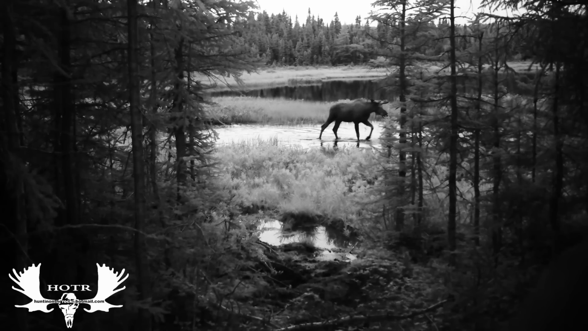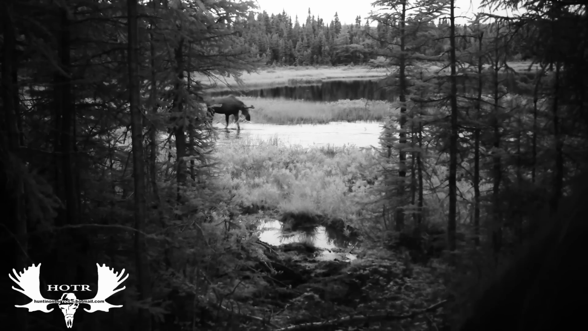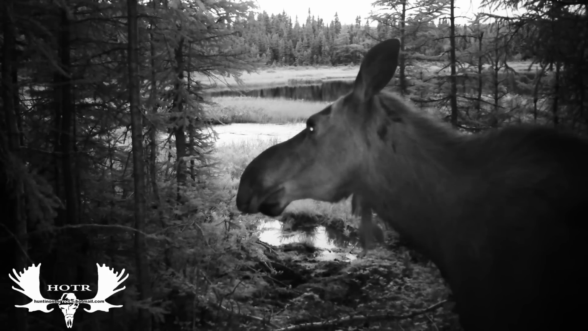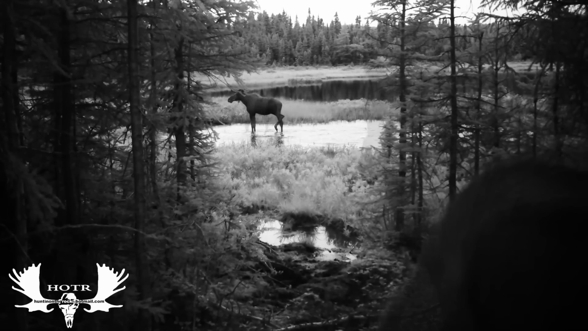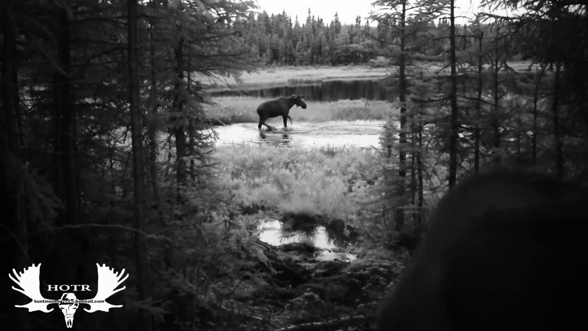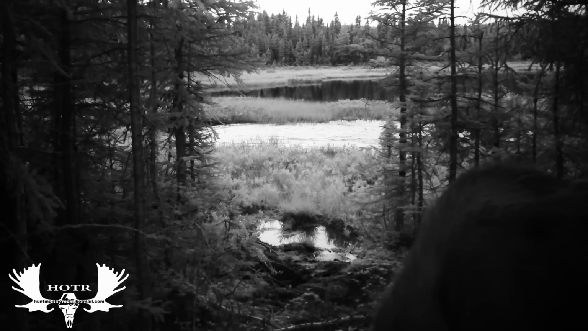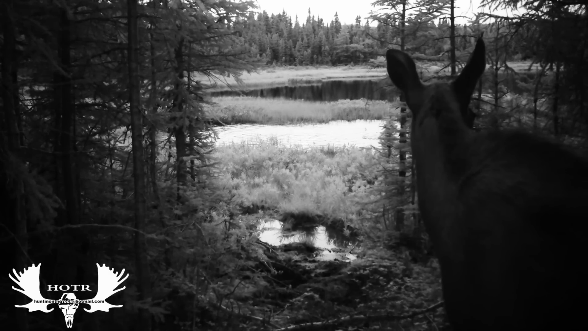It didn't take long, and I had 3 or 4 moose, 3 for sure, come to the waterhole, and this small bull, I think he thought he owned the waterhole and really enjoyed himself. I'll let 3 or 4 30-second clips that I got play all the way through because it's pretty interesting.